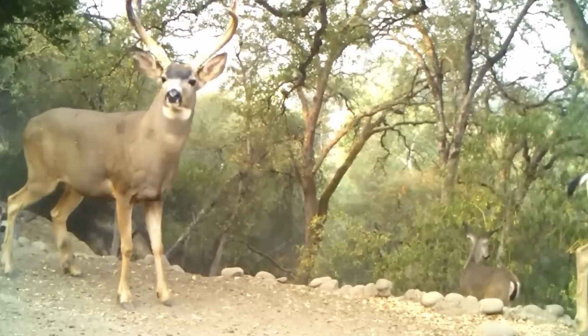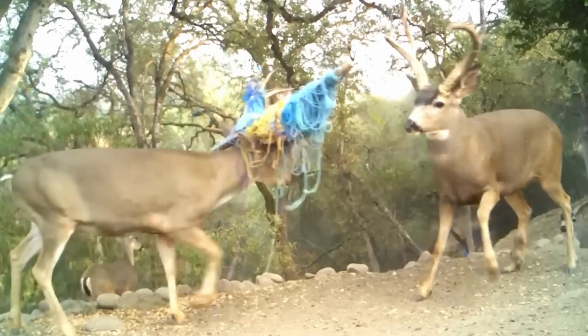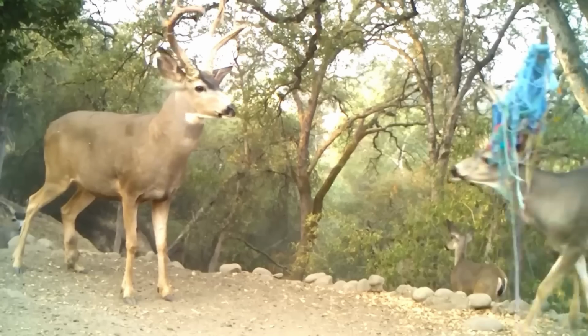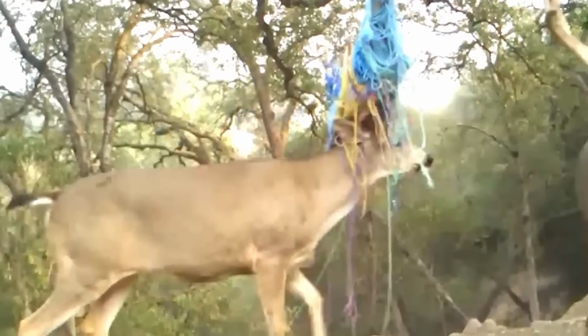This trail camera spotted an unusual sighting in a game park. A black-tailed buck comes into view. The sight of the buck's peculiar headgear draws our attention, but to our surprise, the animal does not appear to be troubled by this odd accessory.